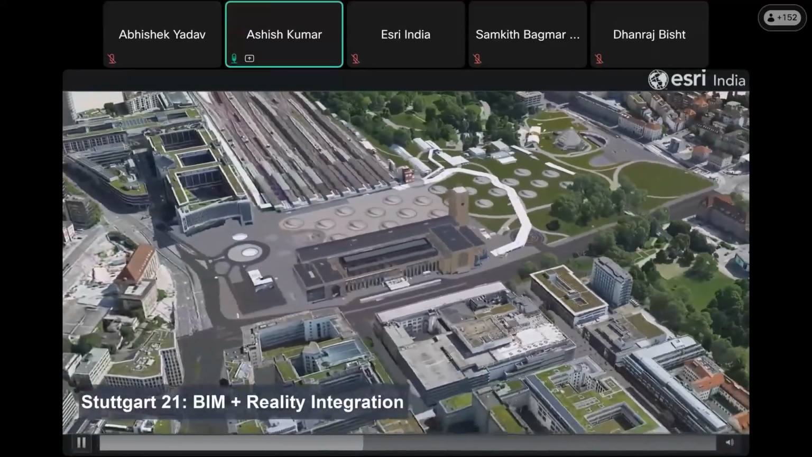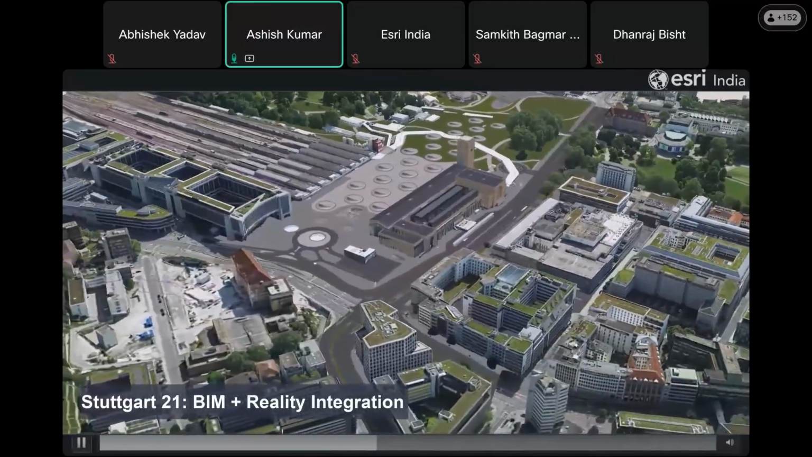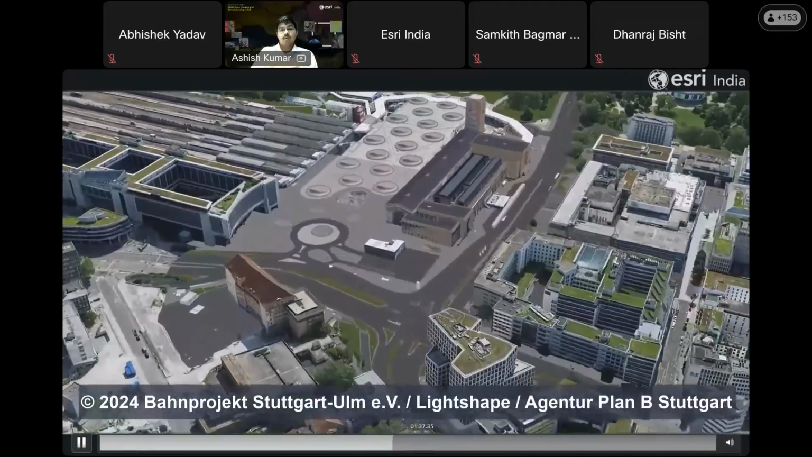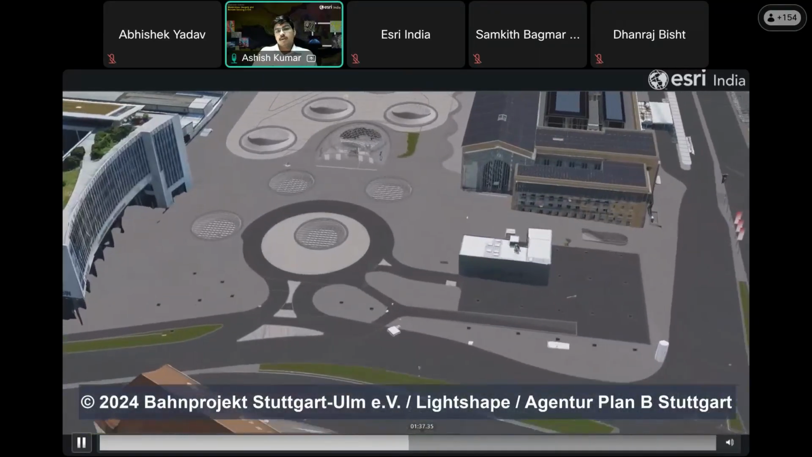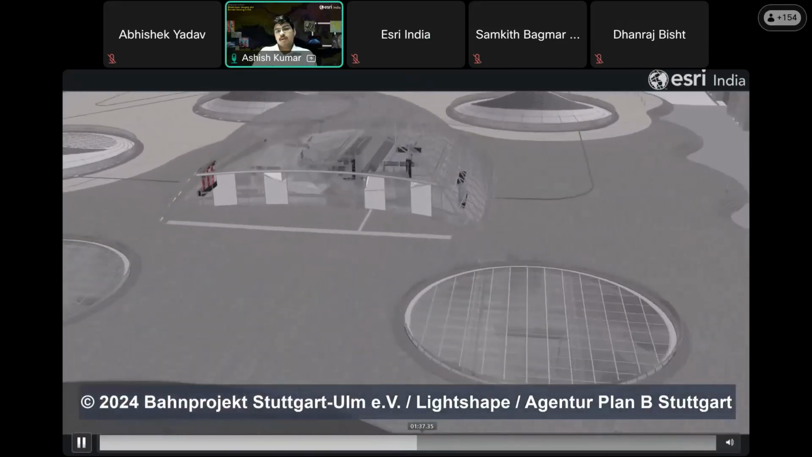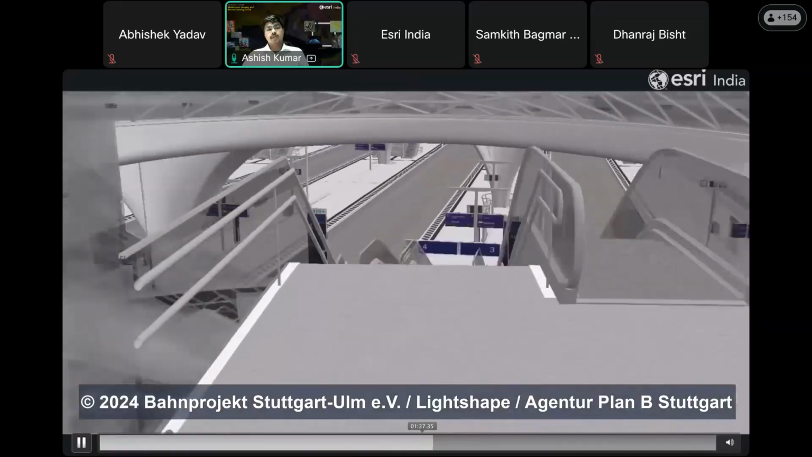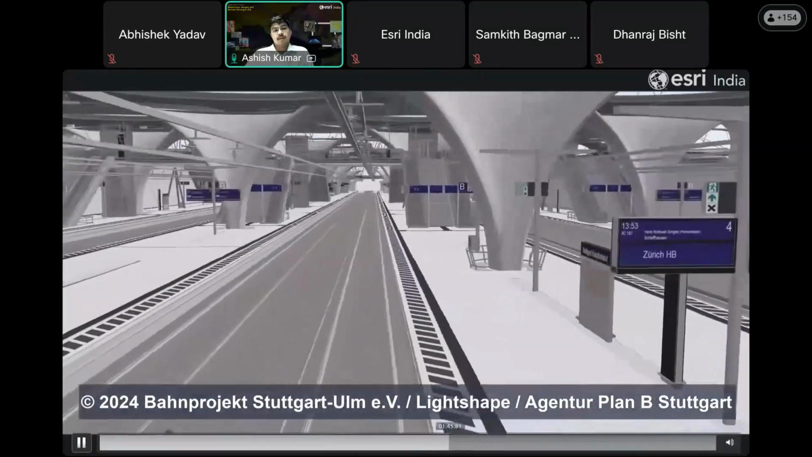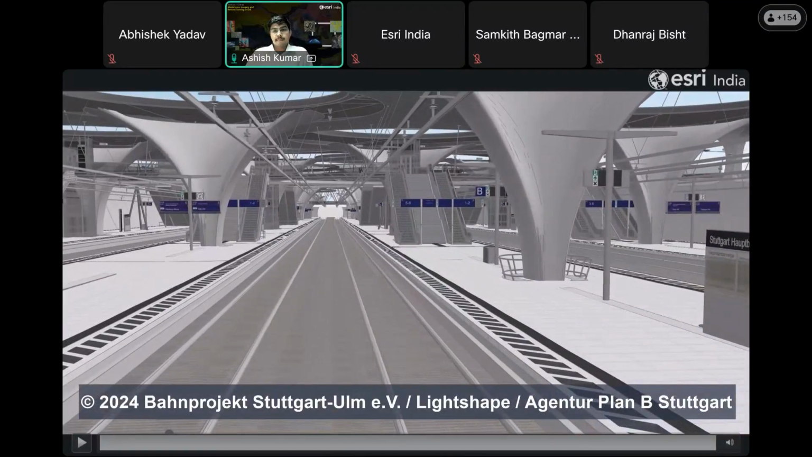As you can see, it has integrated BIM plus reality integration. Not only the 3D mesh of your overview, you can also integrate the underground layers that are present, for example, railway creation using an underground method. You can also integrate those layers for planning purposes and real world scenarios, or you can do simulations. So this is an example.